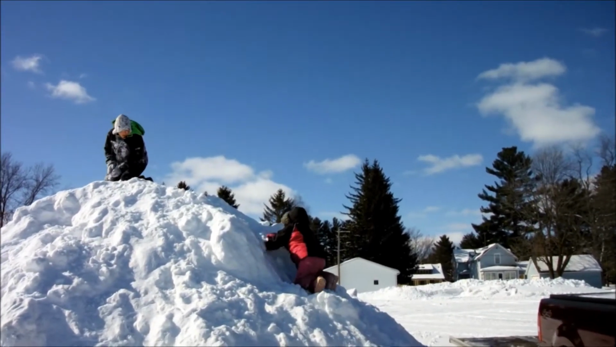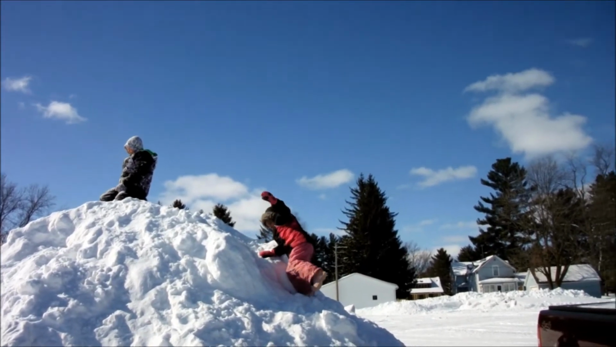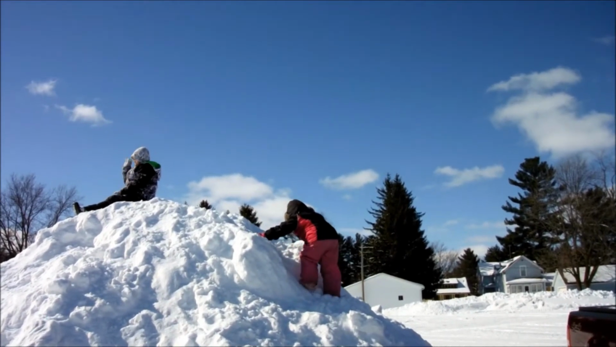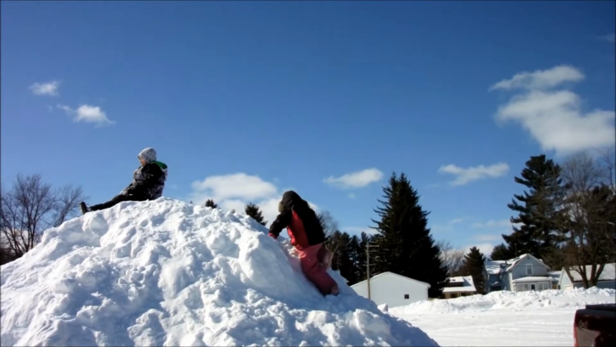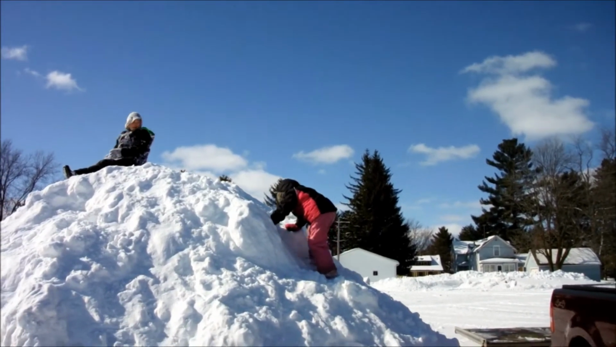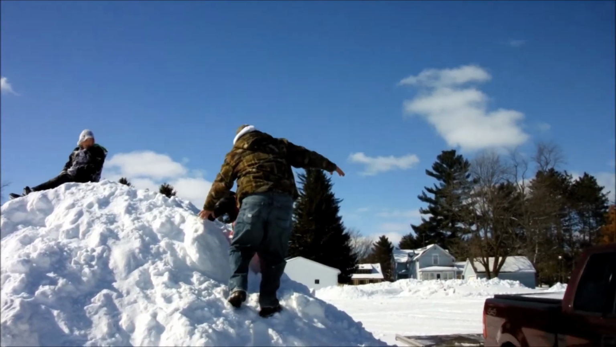Throw another snowball and I'll... Need some help? She can do it. Let her do it on her own. She's gotta learn. I was gonna go up there and put some holes in so she could walk up. Come on, sweetie. There you go. Oh, here, Dave's gonna help you. Oh, Dave's gonna go down too.